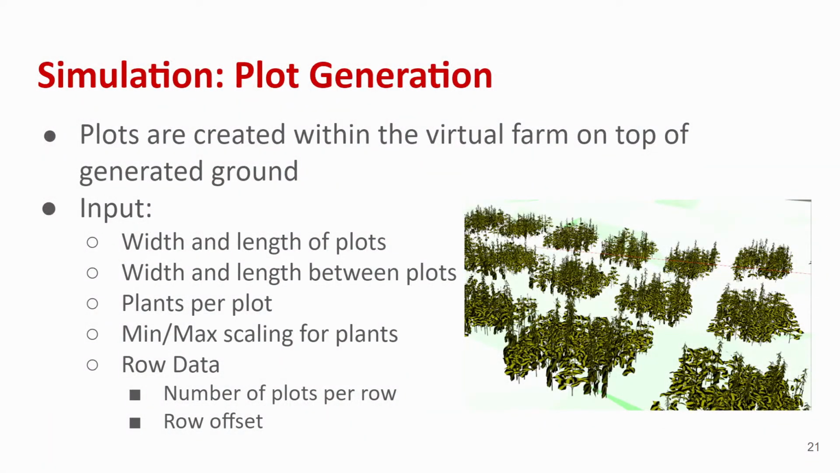Once we had the ground model, we could start populating it with plots to create the virtual farm. We also had a few input parameters to help customize the process. The input parameters set the width and length of the plots, the width and length between plots, the number of plants within a plot, the minimum and maximum scaling factor used to set the heights of plants, and row data. The row data consists of the number of plots per row and the row offset, which allows shifting of the rows. We show one of the generated farms on the right.